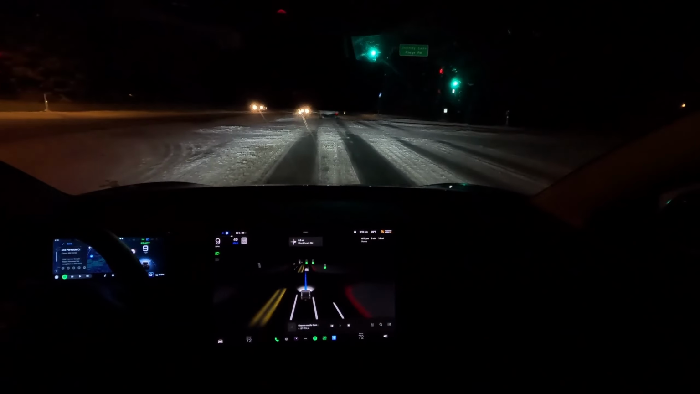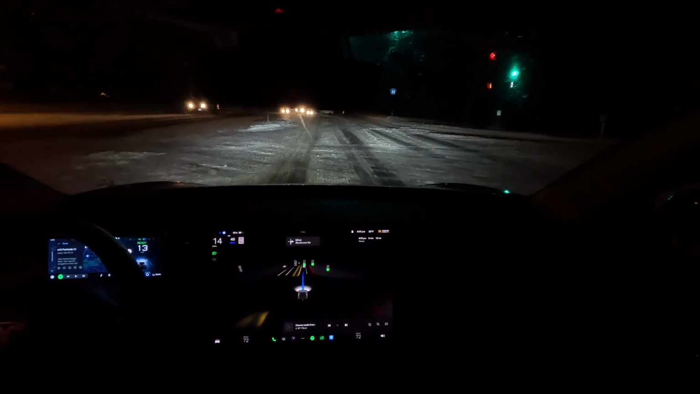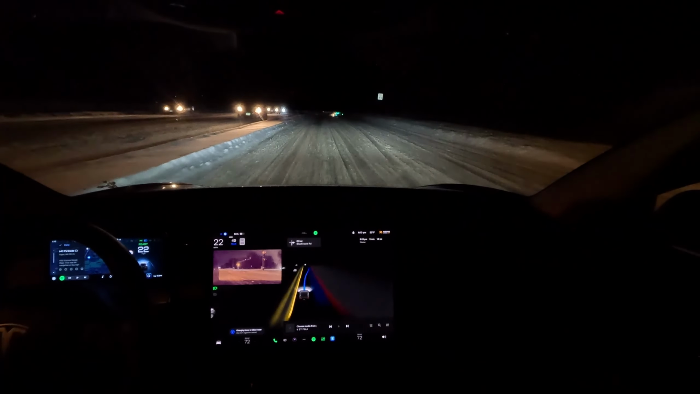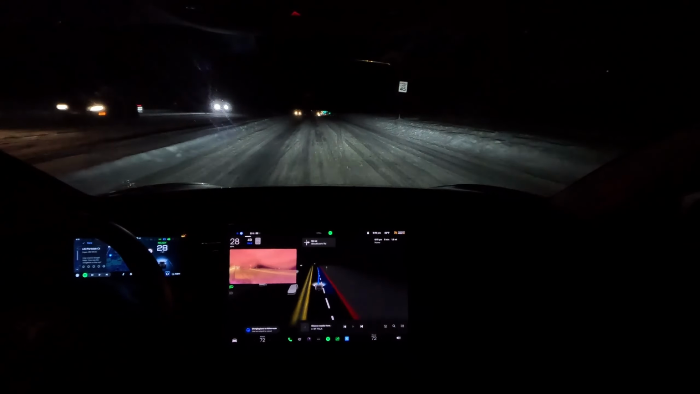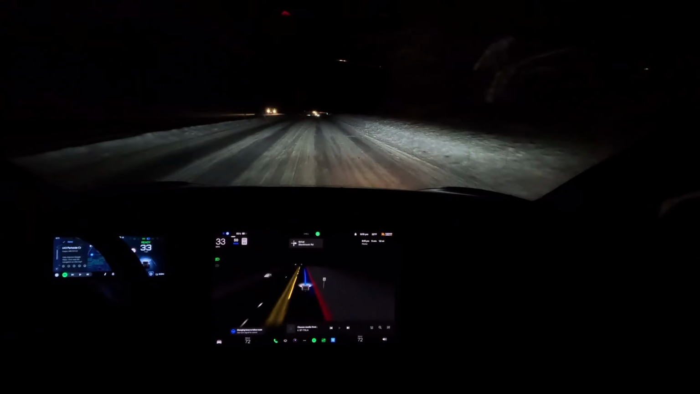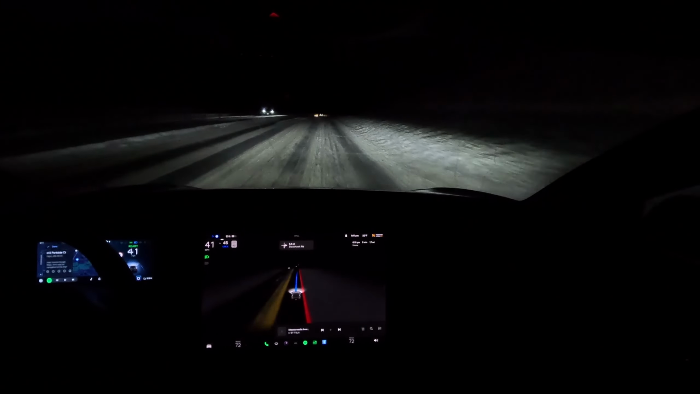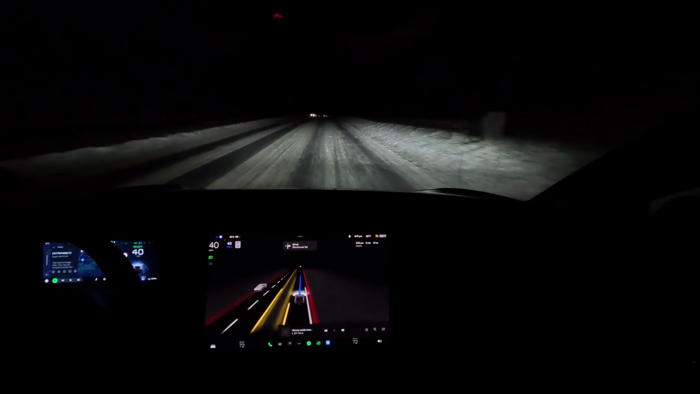Right now the car's okay. I mean, I can respect this. I wish it would go a little bit faster right here, but it is signaling to the right, and there's no need for that. I mean, we're coming up to make a right turn soon.